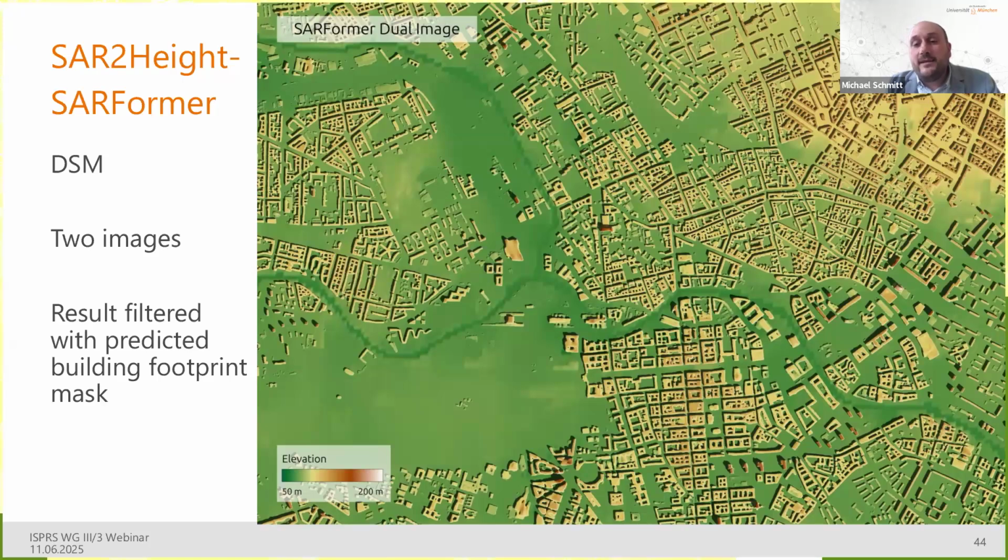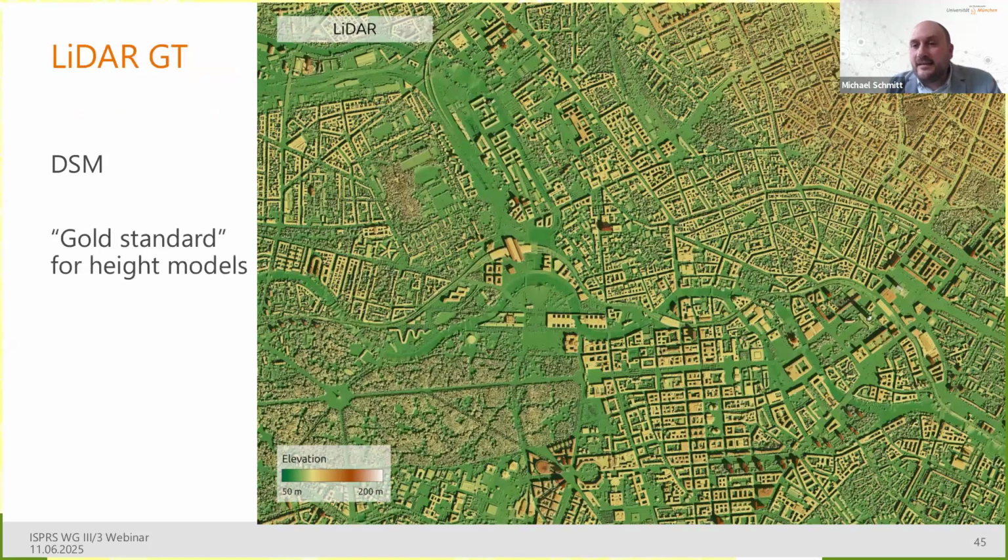And I would never advocate using SAR-to-height as an alternative to photogrammetry or LiDAR. I would only advocate using it in rapid mapping scenarios. So if time plays a role, if money plays a role, if, I don't know, obstruction by clouds or smoke plays a role, then I would say you should use SAR-to-height. In any other case, if you have time and money, please still use LiDAR or photogrammetry. This is a clear message at this point.